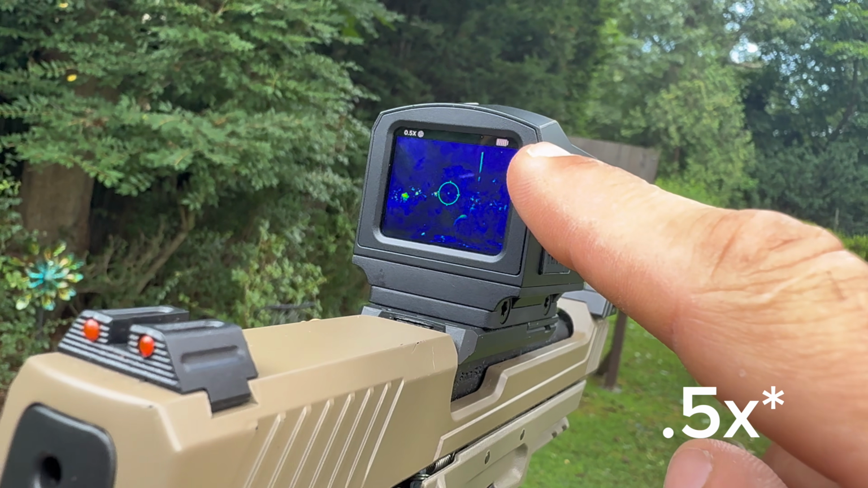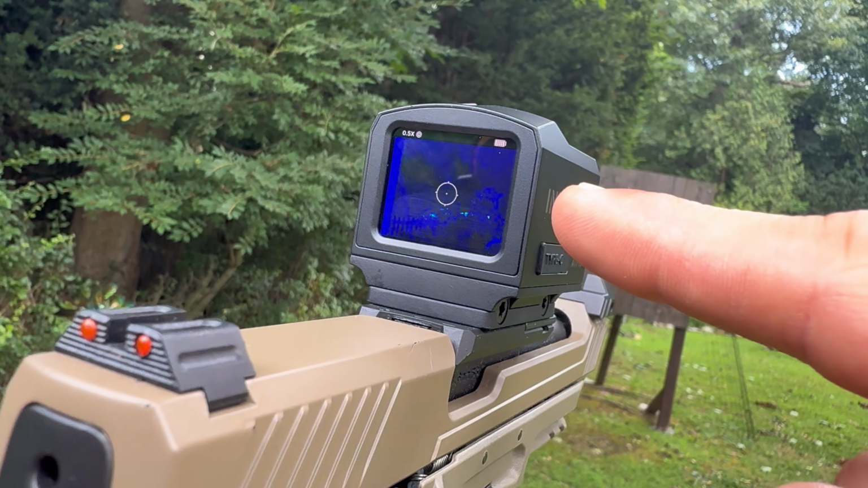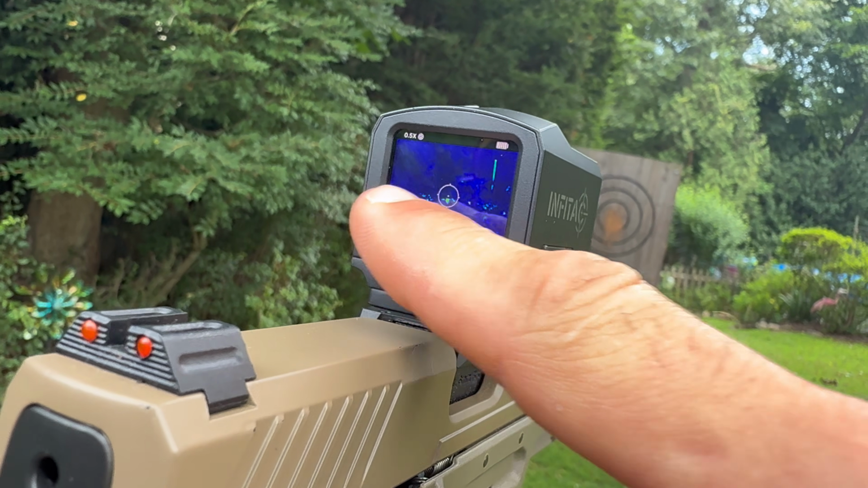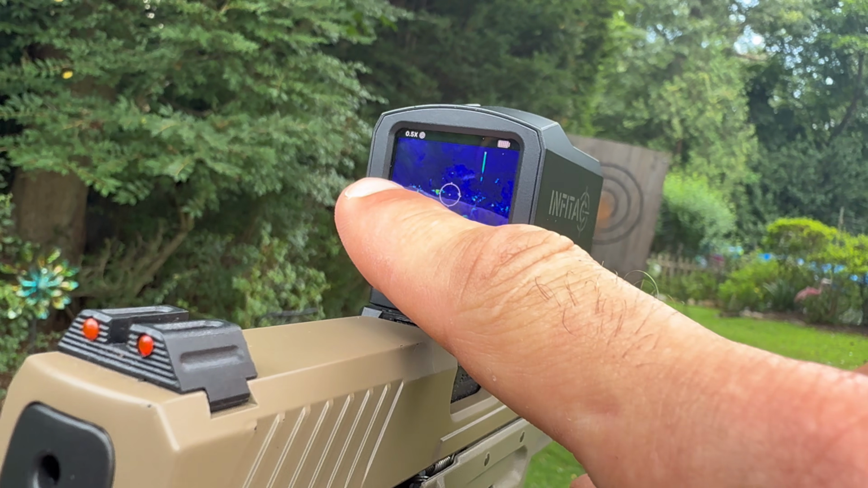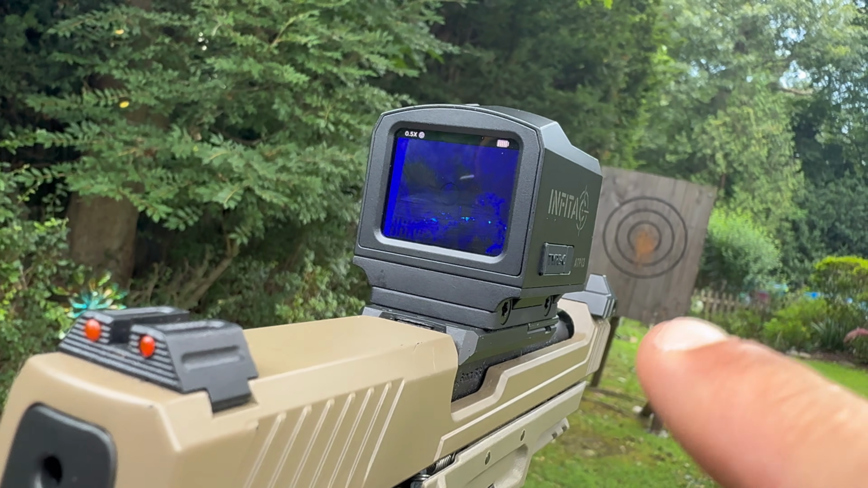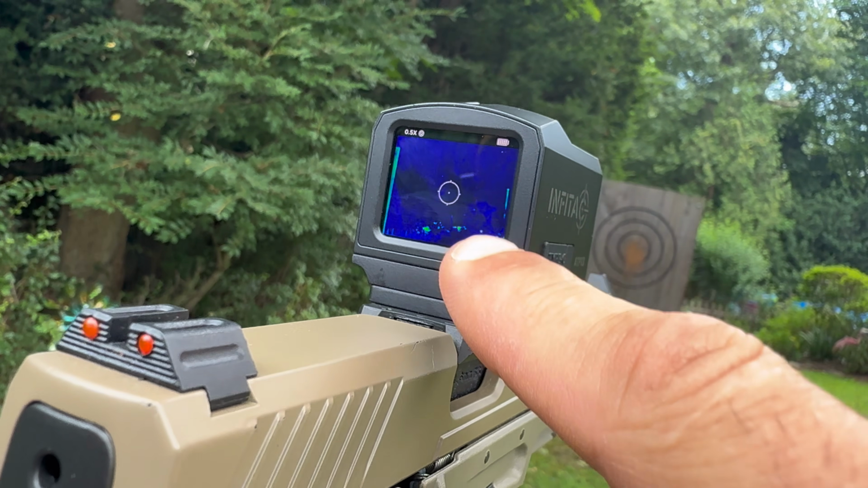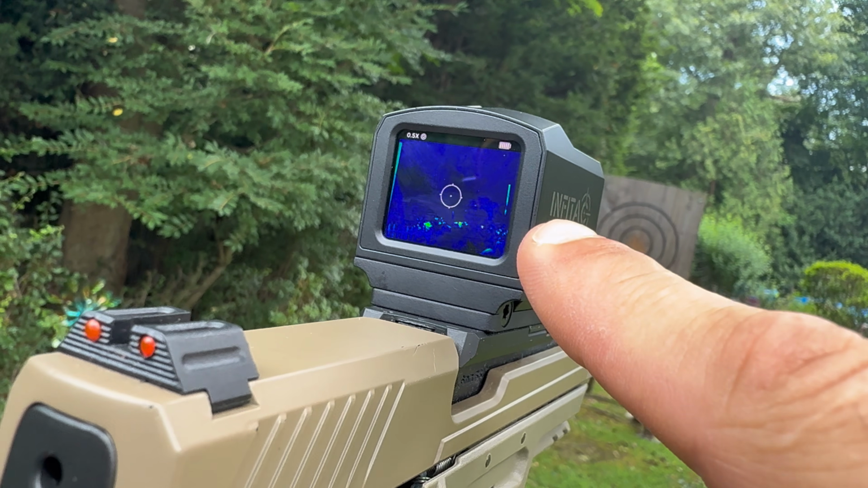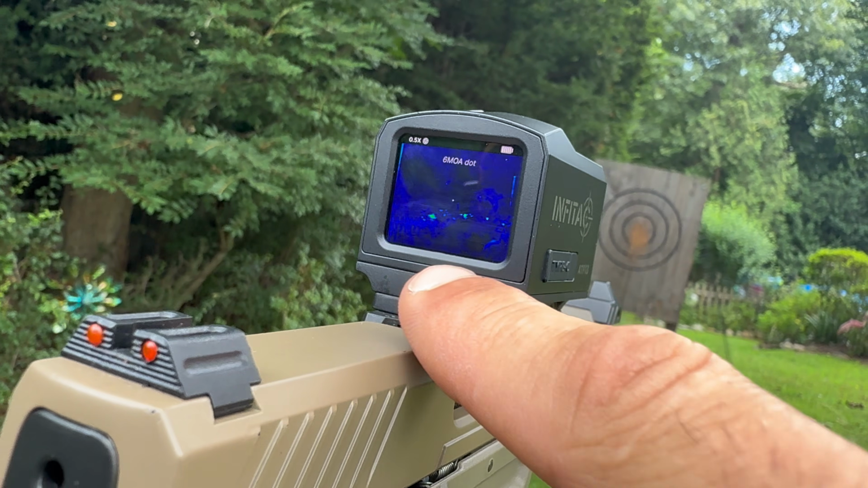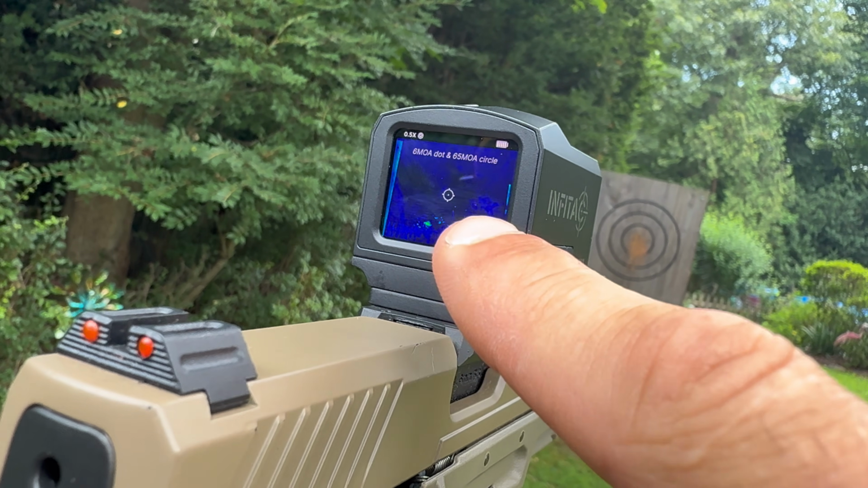And then on the top right, you also have your battery life, so you can see if you have to plug it in or swap a battery. What's even cooler about this optic is there are personalization options. Simply swiping the optic to the right, you'll see you have a white dot, a red dot, a green dot, and a black dot. And then if you want to change the reticle, you can switch it from what we're on right now, which is the 6 MOA dot and the 130 MOA circle, to the 6 MOA dot and 65 MOA circle.